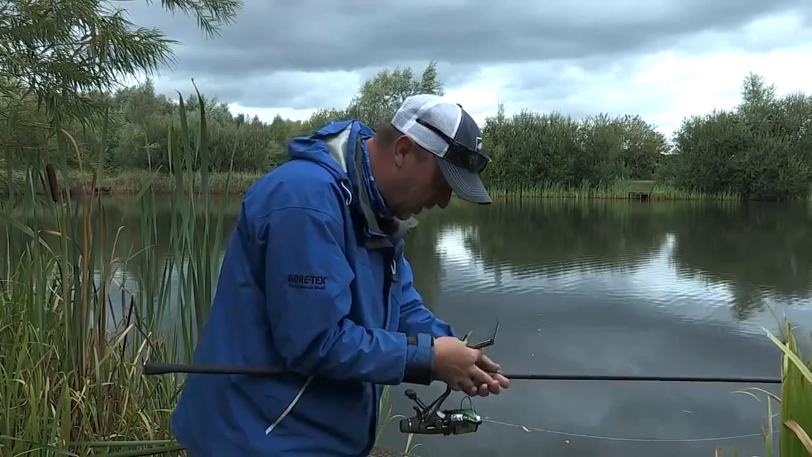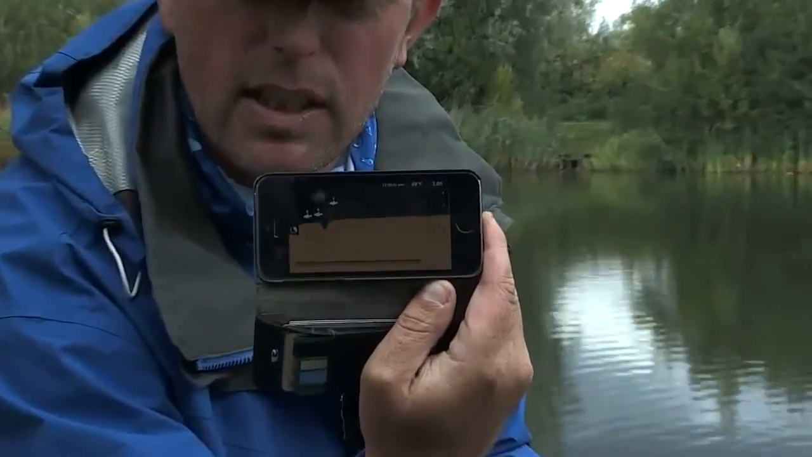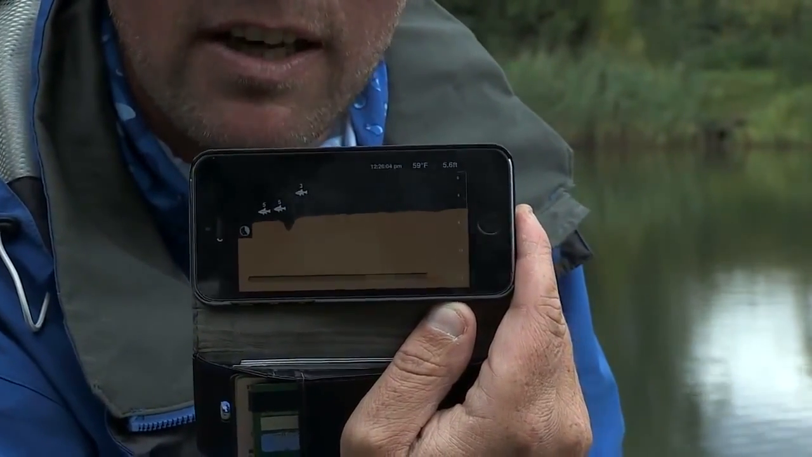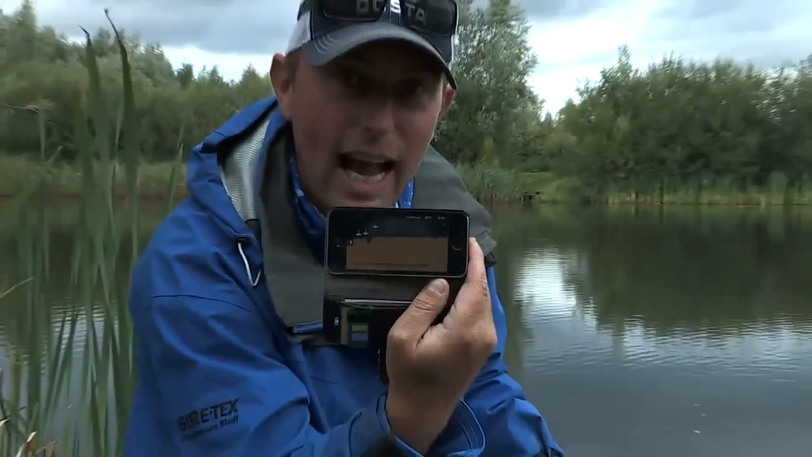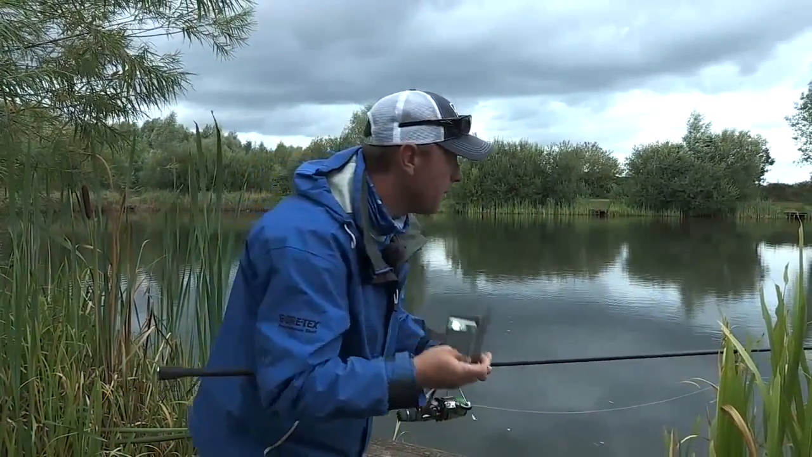There's a little indentation. I don't know whether I can show you there. It's only 5 or 6 foot. A little indentation, and as you can see, there's 3 fish at 5 foot. Now the only thing I can do now, I'm going to get a handful of bait, that's all. I know the fish are there, and I'm going to cast to it straight away.